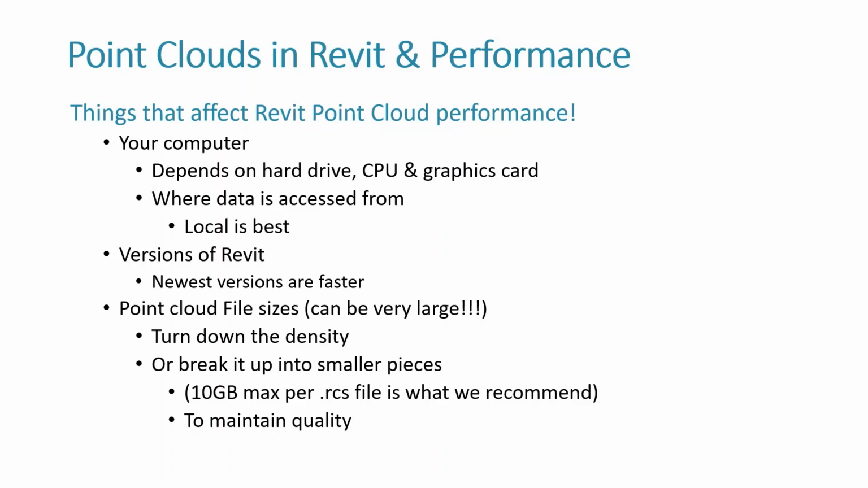We found that between 2019 and 2020, there was a significant difference in how big a scan file can be before it starts to slow down your computer. We've done it where I think a 10 to 15 gigabyte file works great in 2020, whereas in 2019 it struggles a bit. And I'll show you how we try to help break up that issue.